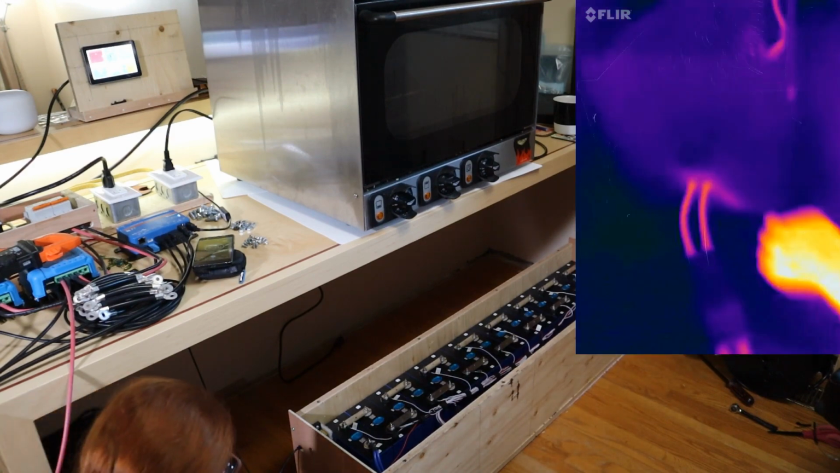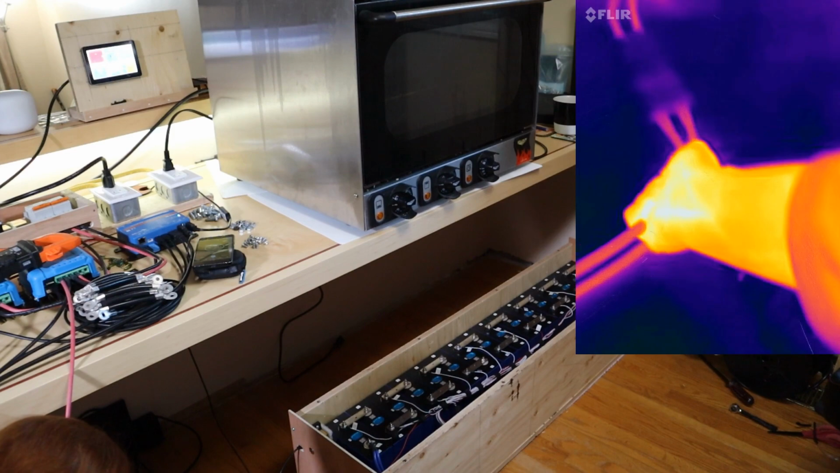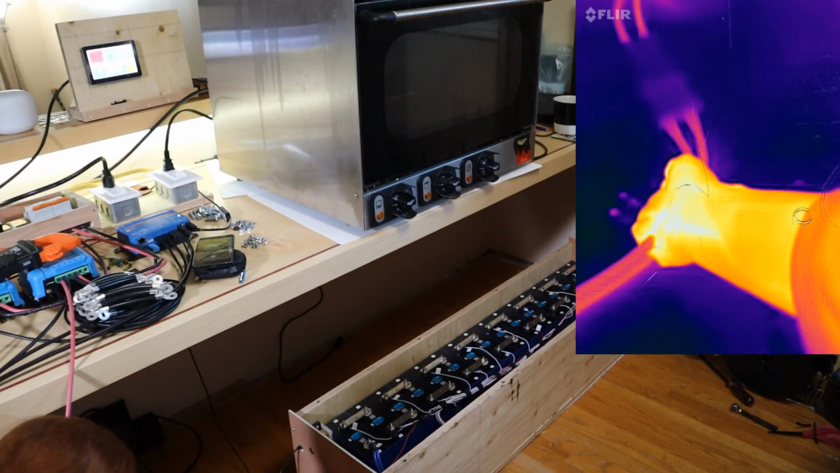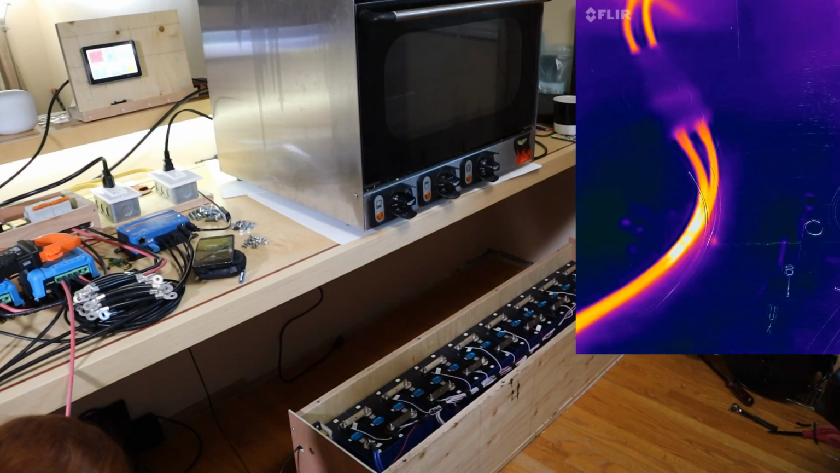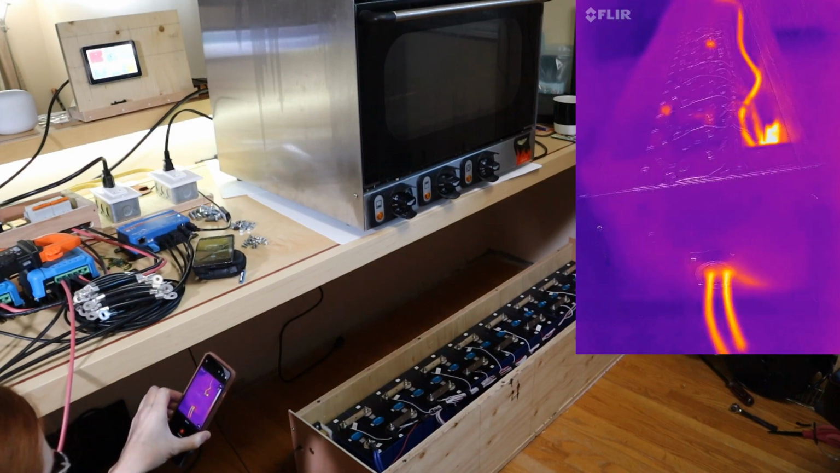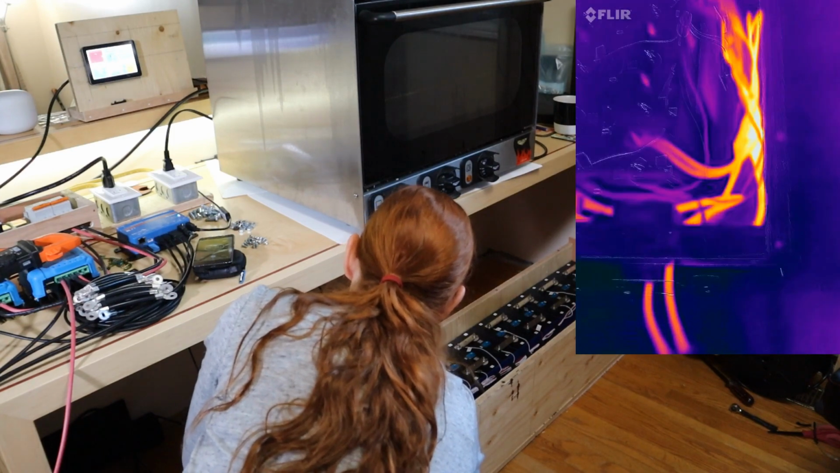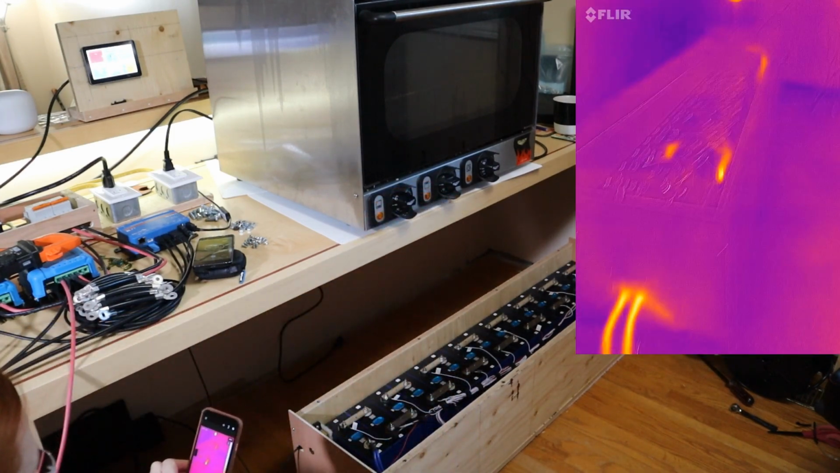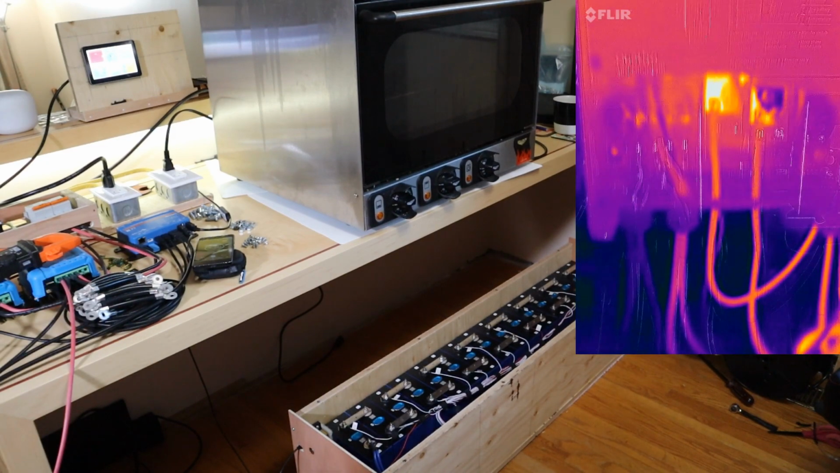So to put this into context, this is showing us the warmest part. And well, you can see the heat of my hand is hot enough that you can actually see the imprint on the cable. So yeah, it's the hottest thing here, but the BMS is by far the hottest piece. This camera is so cool. Holy crap. How's this look? I gotta look at everything now.